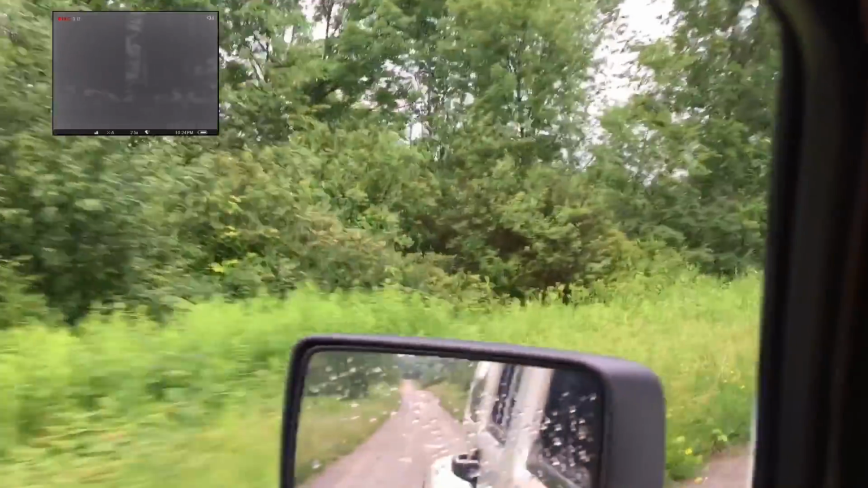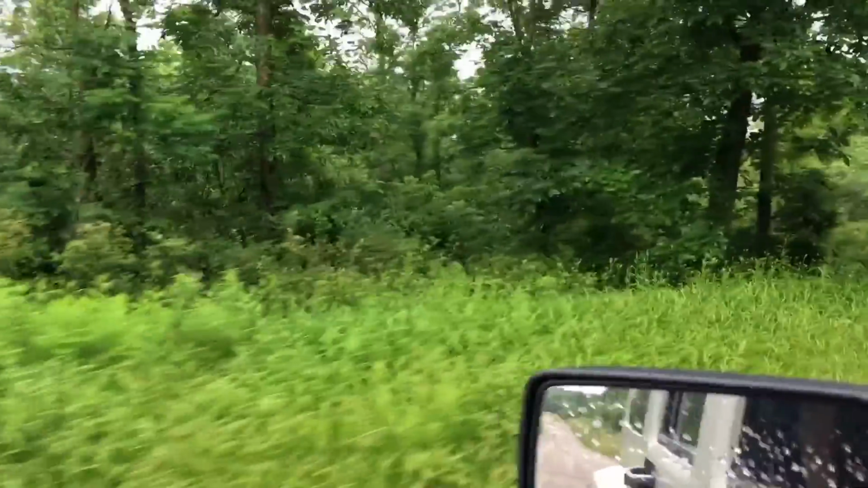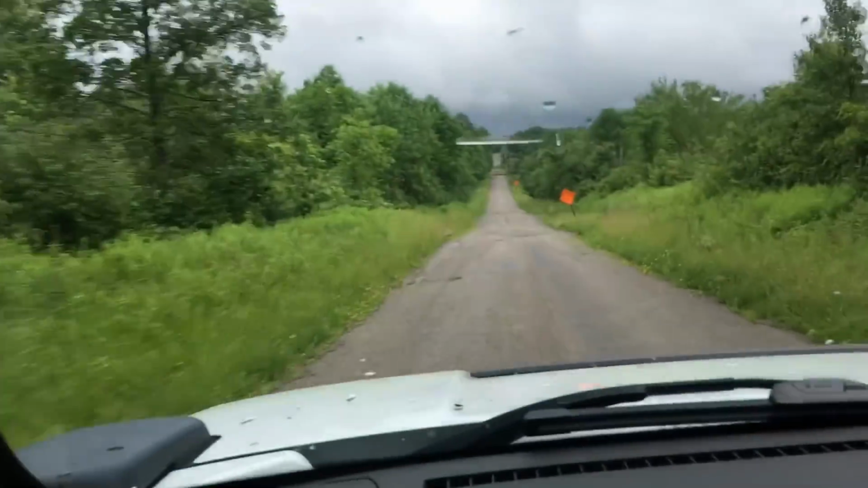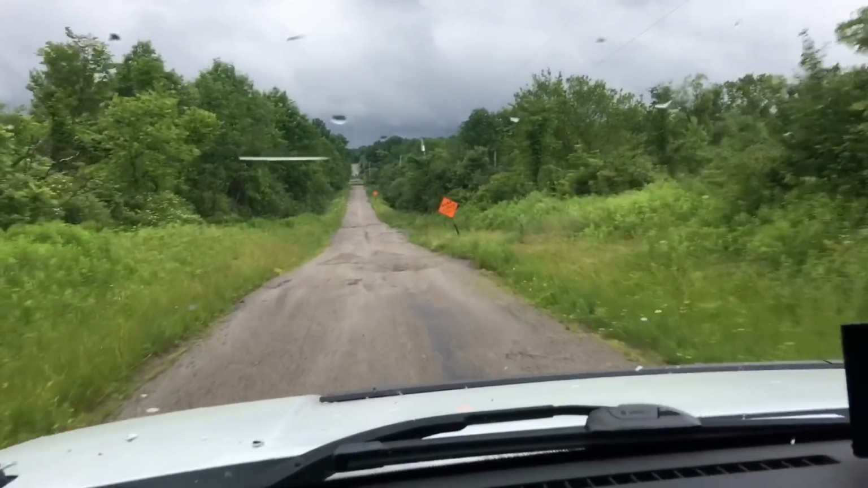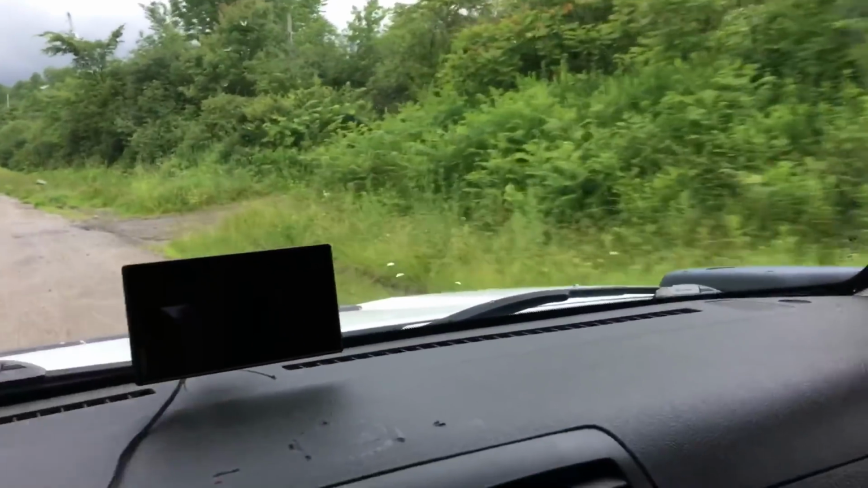I'm telling you, all of this road is like this. It's like the Amazon. It's so thick. You can't see it up over this stuff, but there's big open fields back in there where I will walk up this gas well road here.